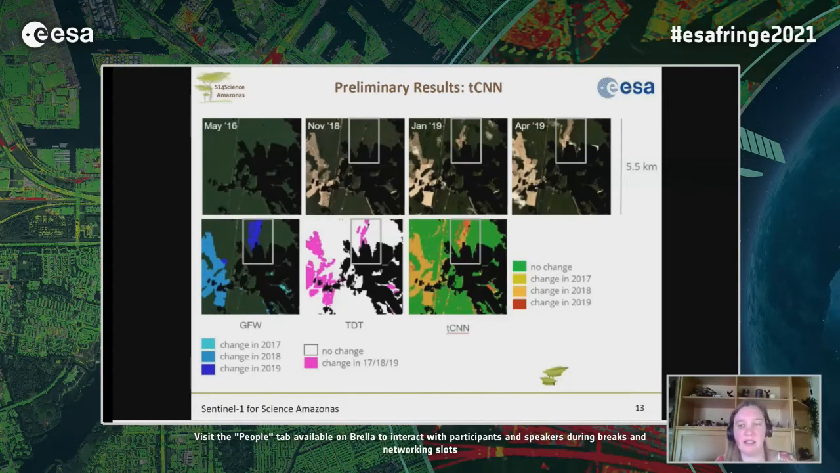Then this is a result of the temporal convolutional neural network. You can see in the bottom right row in mostly green. So in the top, we have the planet data from 2016, 18, and then 19. So we see about when the change is happening. We see the Global Forest Watch in the bottom left, and the thresholding decision tree approach in the middle with